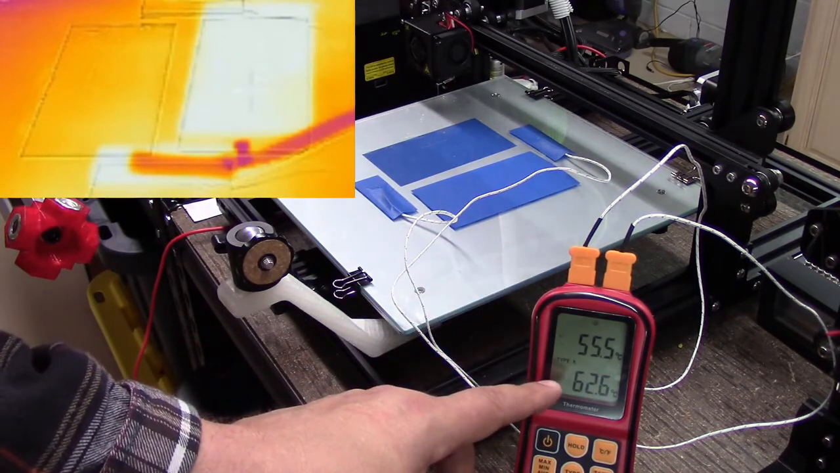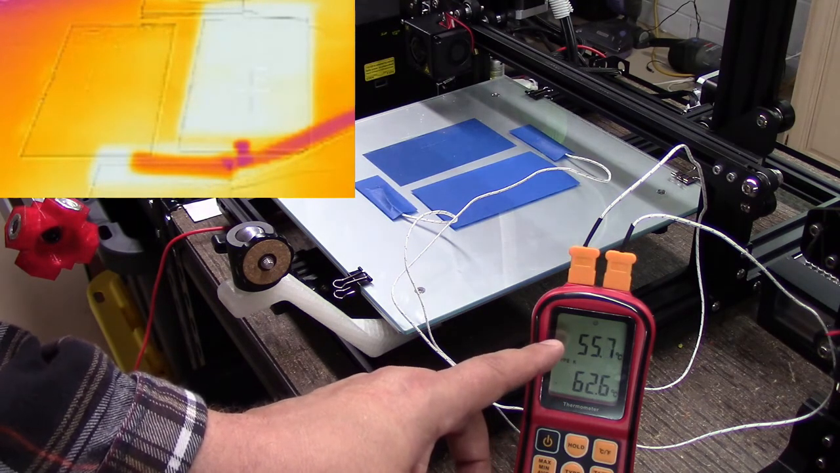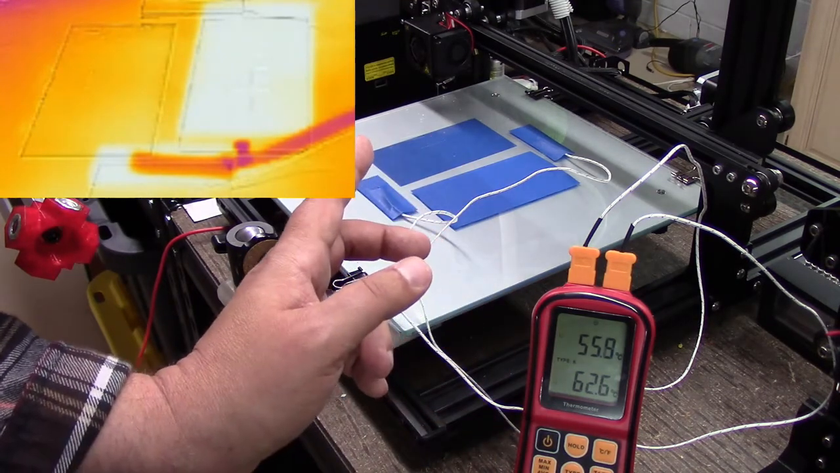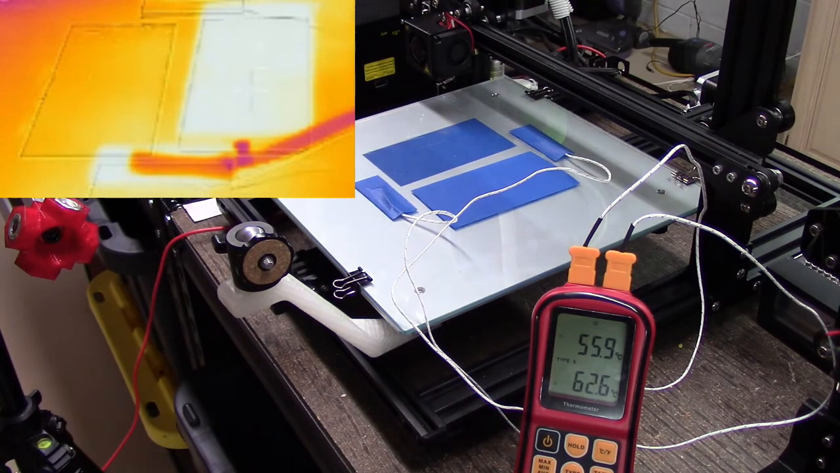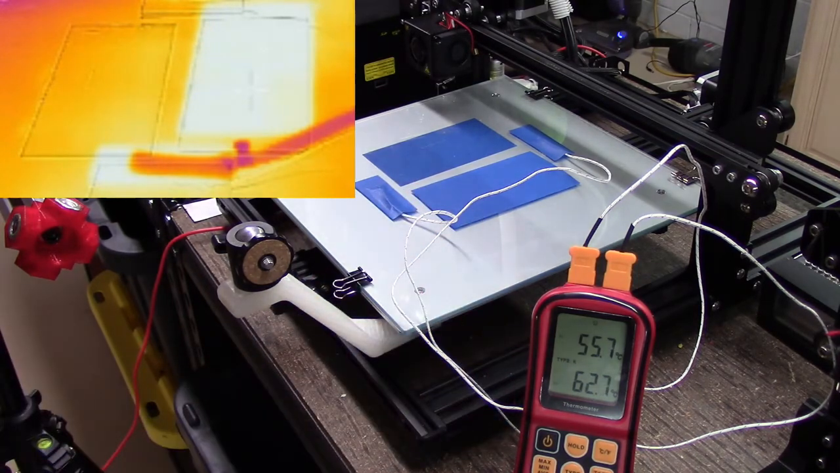On the back sensor, I'm reading 62 degrees, so about 10 degrees off. And look at the front, how far I'm off here. It says it's 72 on the controller, but my front temperature sensor says 56 degrees. And you notice these are pretty much holding now since we've made temperature.